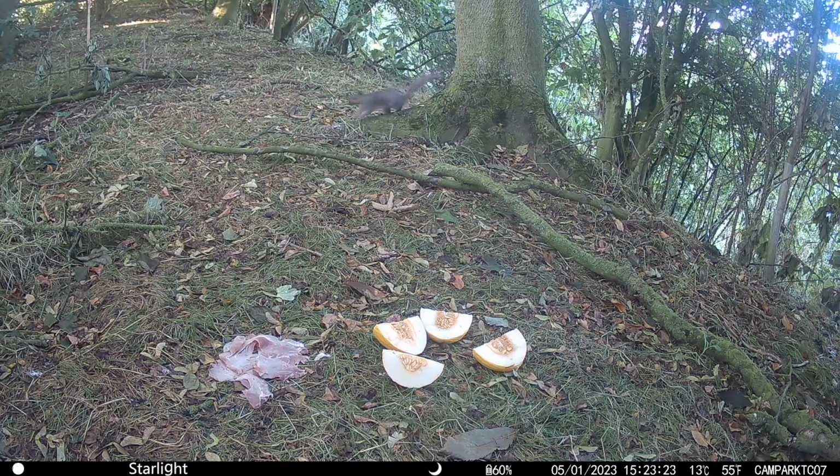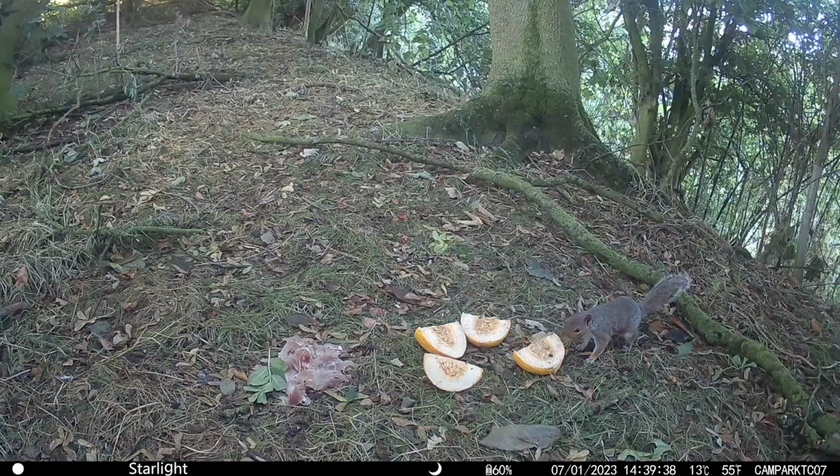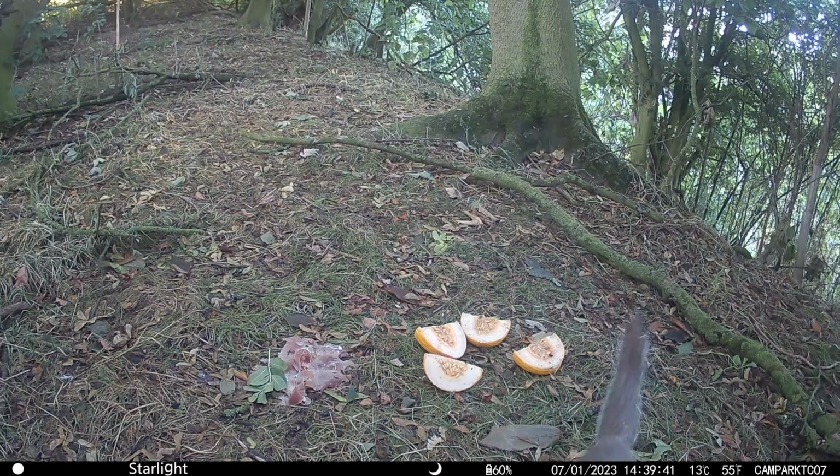Squirrel, no. Not even looking at it. Oh, the squirrel did have a little sniff of the ham then. And the watermelon, but no, not interested at all. Sorry about the noise in the background, it's Mazzy drying her hair.